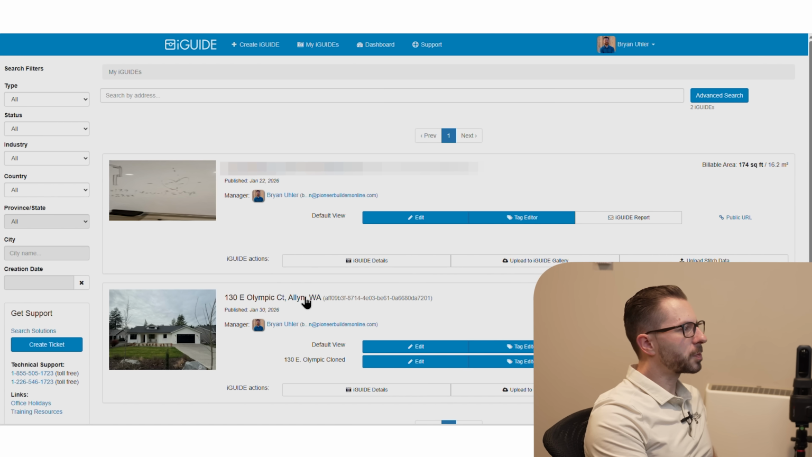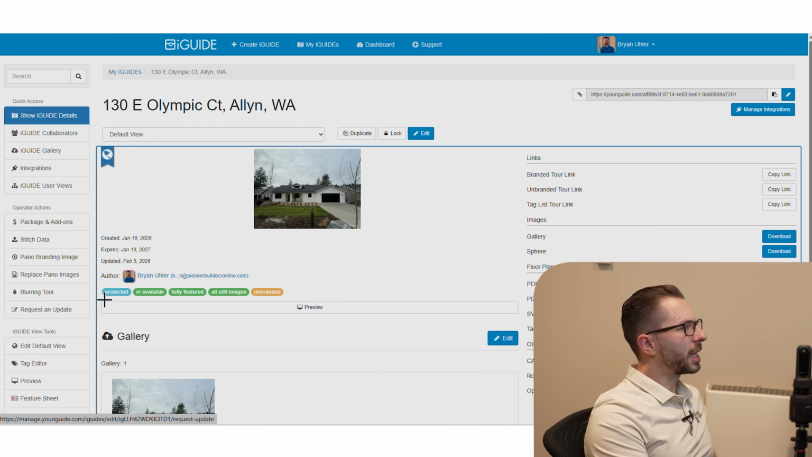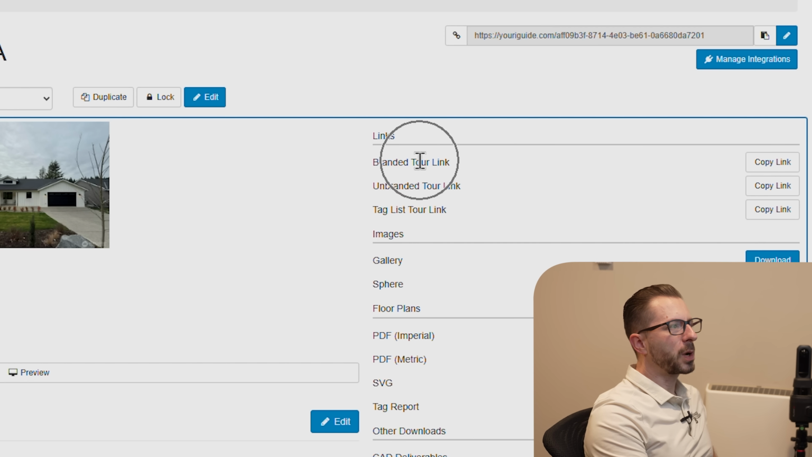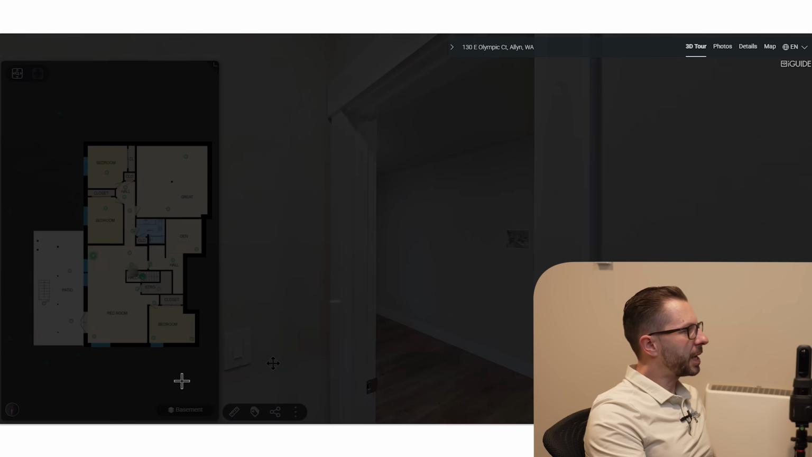By clicking on this primary hyperlink here, you can see that there's different options on the left. You can see our image here. So here you can see the branded tour link, the unbranded tour link, and the tag list tour link. So here's the primary deliverable for what I was doing. You can see the different floor plans. So the main floor, the basement.